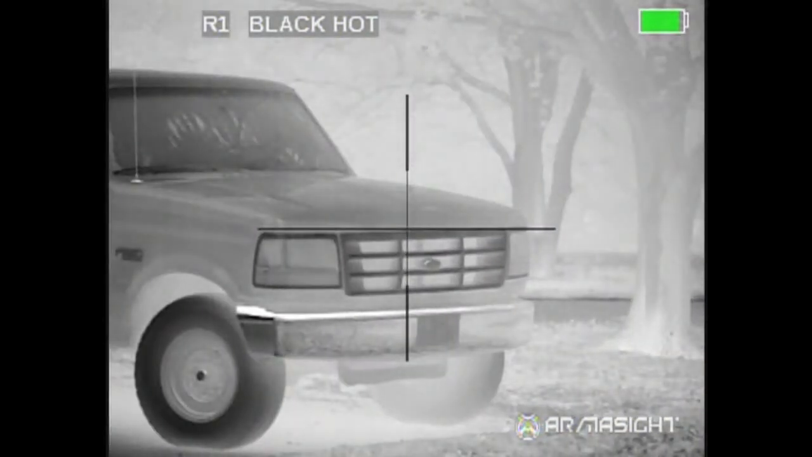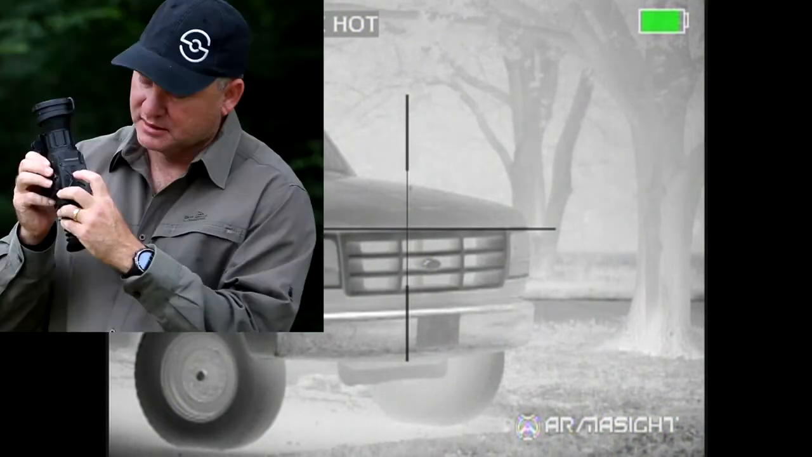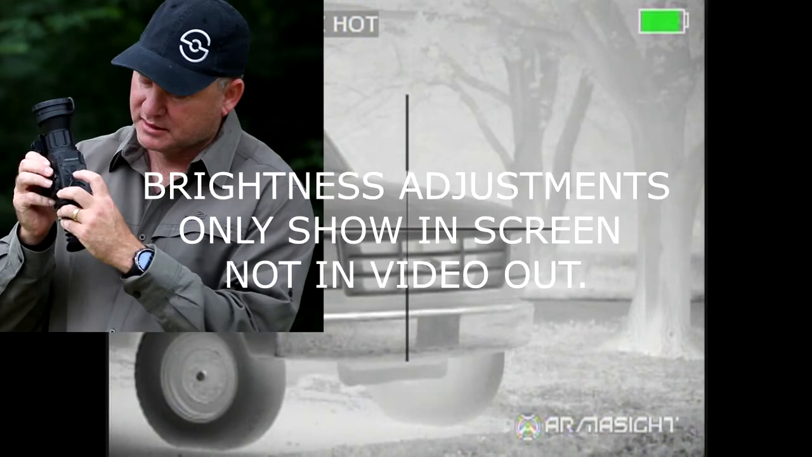Before we go into the enhancements, I want to show something that I thought everybody knew, but several people don't. If you just barely touch the up arrow, each time you touch it, you are brightening the scope. See how you're brightening? You can wash it all the way out. That's your brightness up. And then the down arrow is the exact opposite.